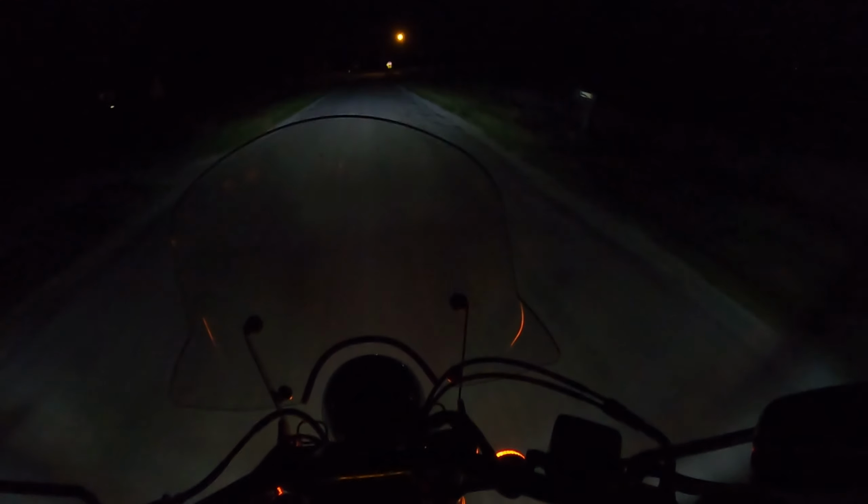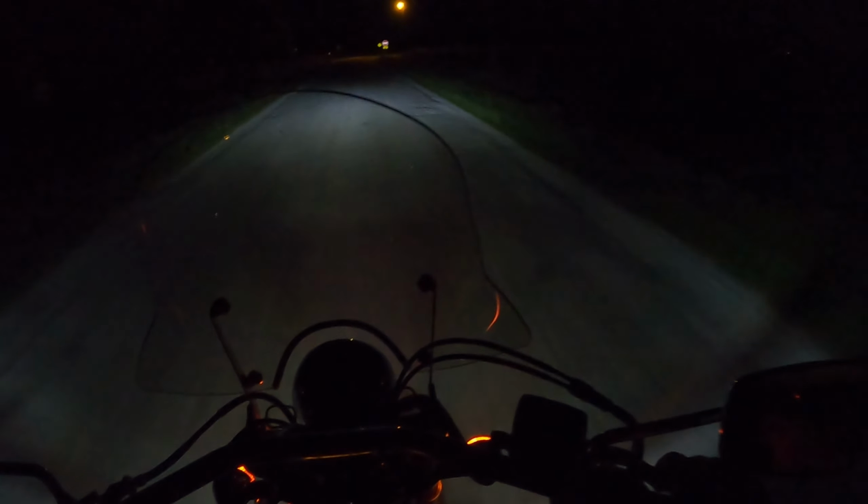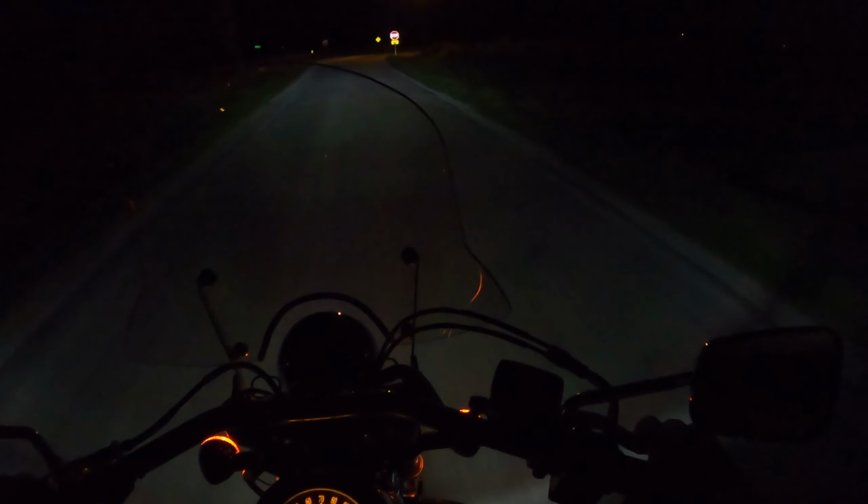And like I said, I just wanted a project bike, something to work on and tool around with, something that wasn't too complicated to work on, because I do like tinkering on stuff. I'm not a master mechanic or anything. Like, I did put on the intake.